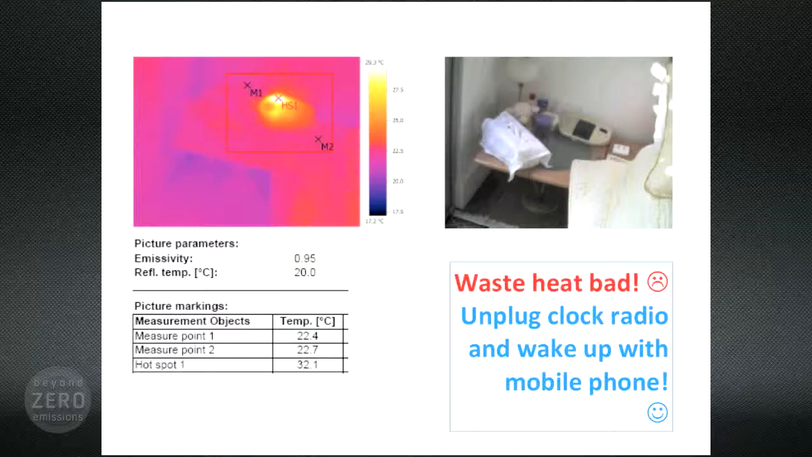Here's a bedside clock radio. I used to have one of those, and they use only 35 watts. But that is 35 watts of heat that I didn't actually need next to my head on a hot night. So I unplugged that clock radio, and these days, if I need to wake up, I use a mobile phone as my alarm clock.